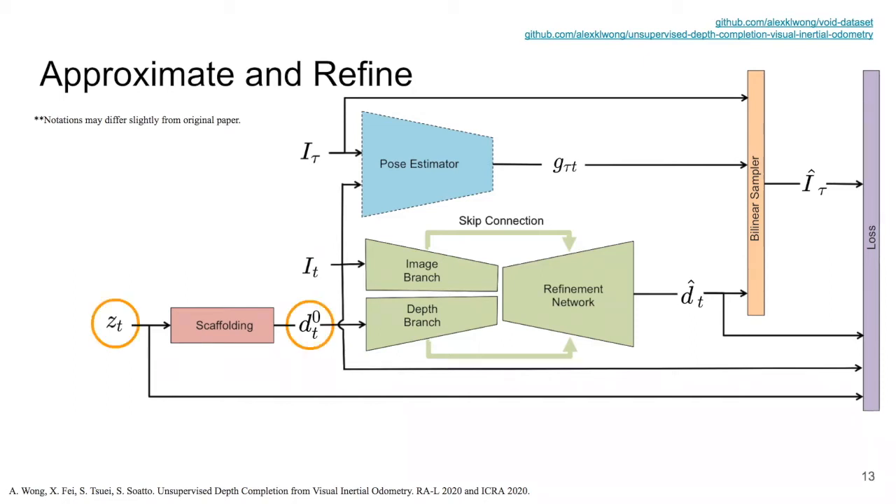To start, given the sparse depth measurement z at time t, we first build a scaffolding to yield d naught. Next, we will incorporate image information into the scaffolding using a lightweight refinement network to produce the final depth prediction d hat. To train the refinement network, we will leverage geometric constraints between the associated image at time t and its temporally adjacent frame at time tau to drive the training process using image reconstruction as a supervisory signal.